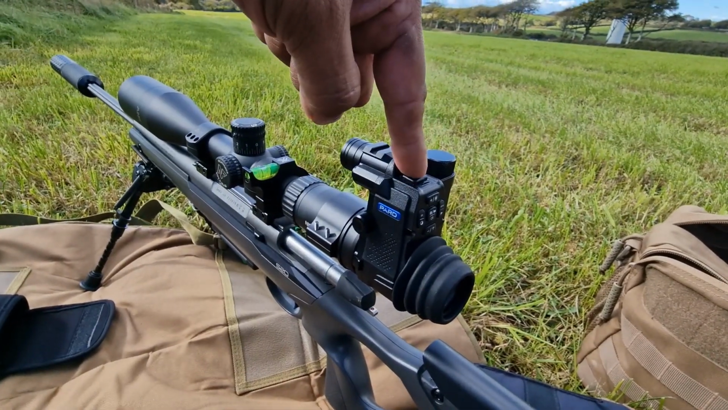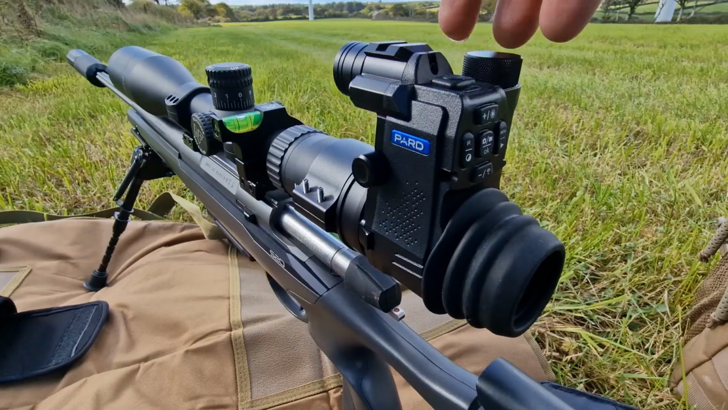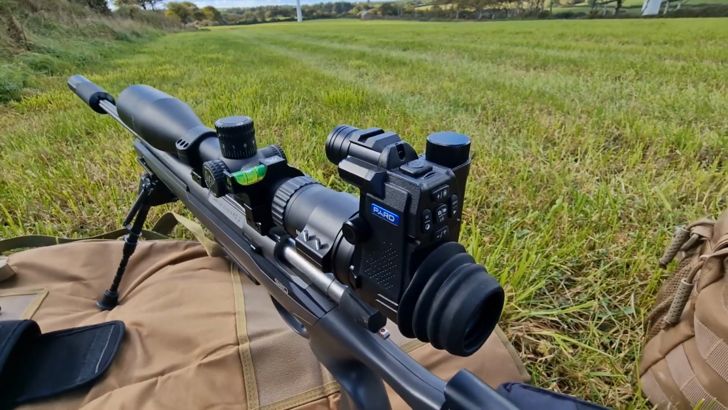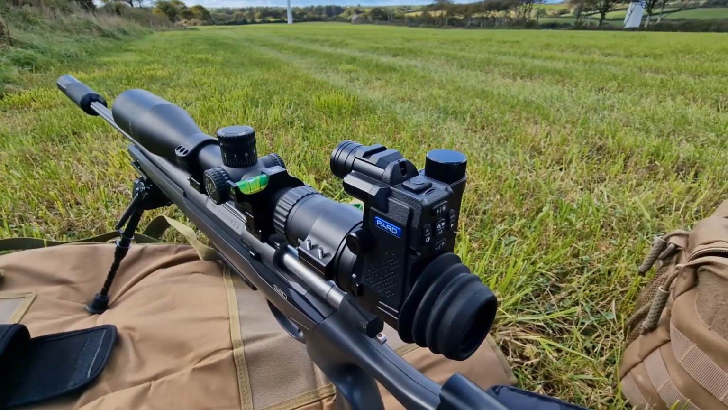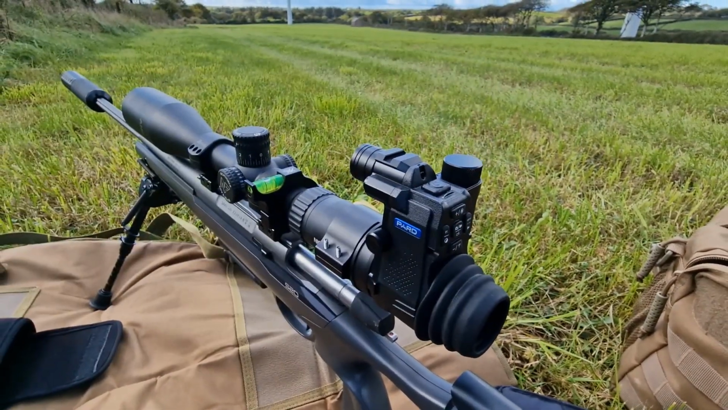So that's your standby button, that's your menu, that's your record button there. It's all very similar, if you've used something like this before, they're all pretty much the same. There's your IR function there.